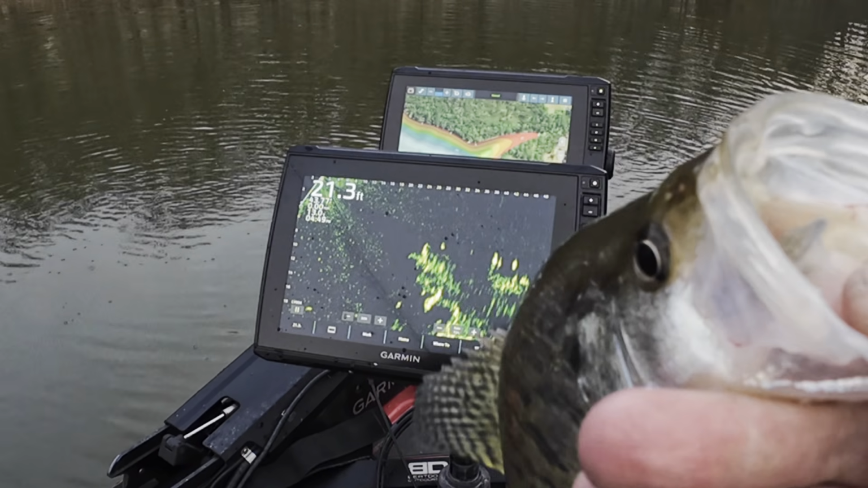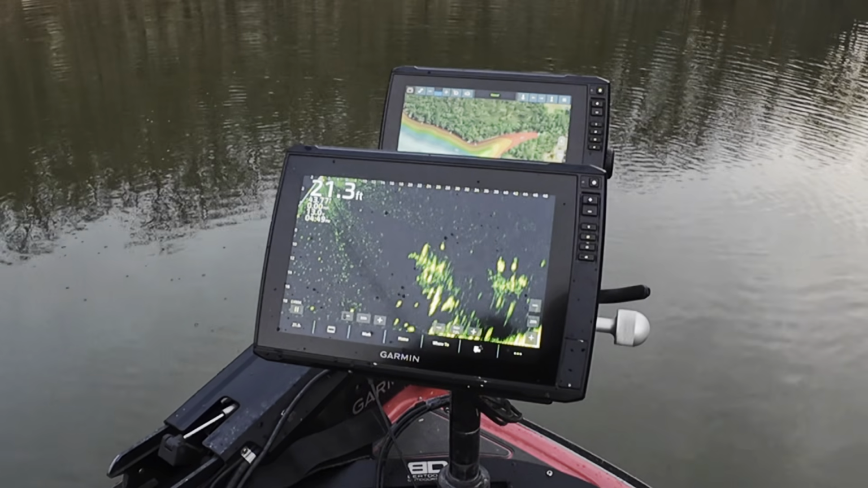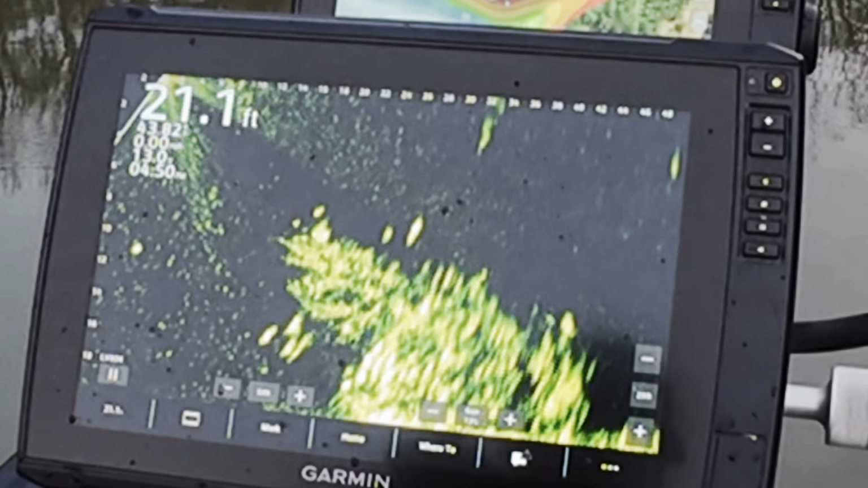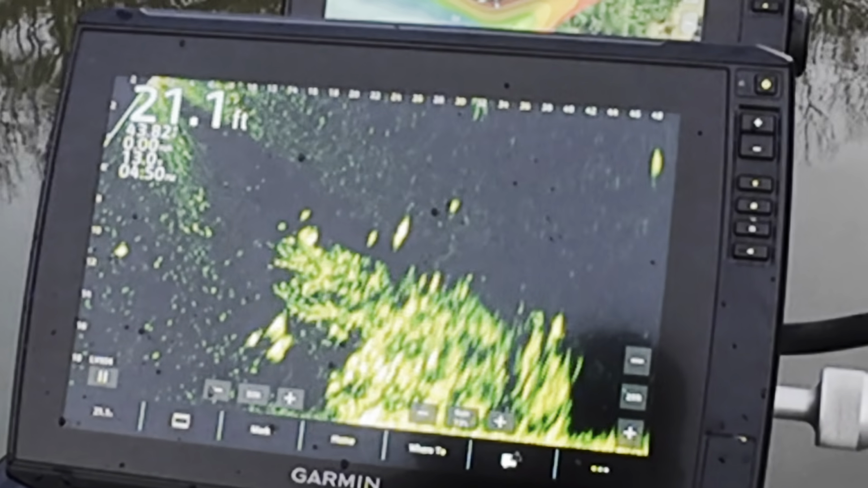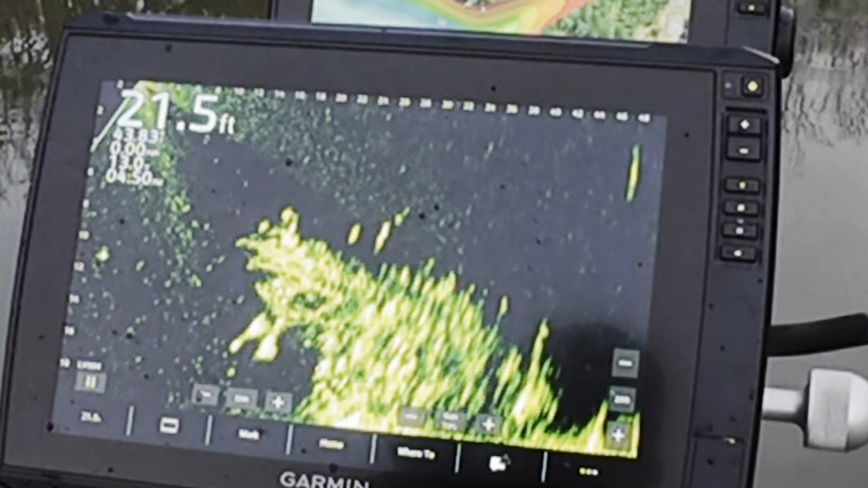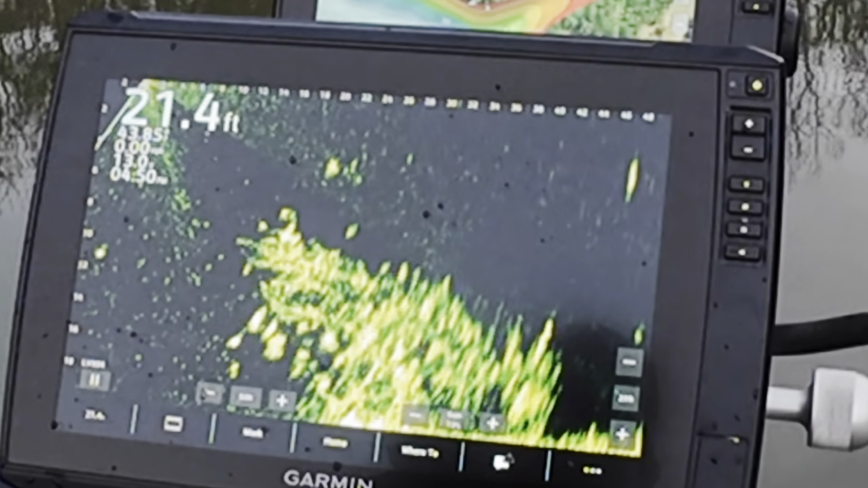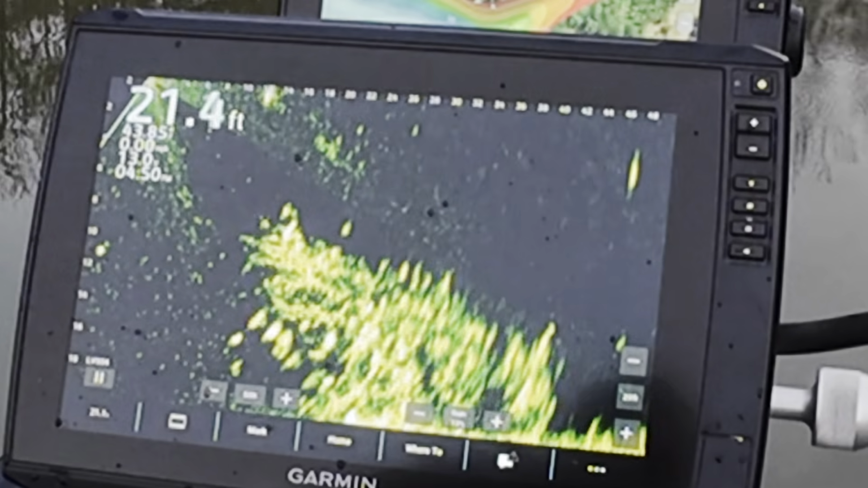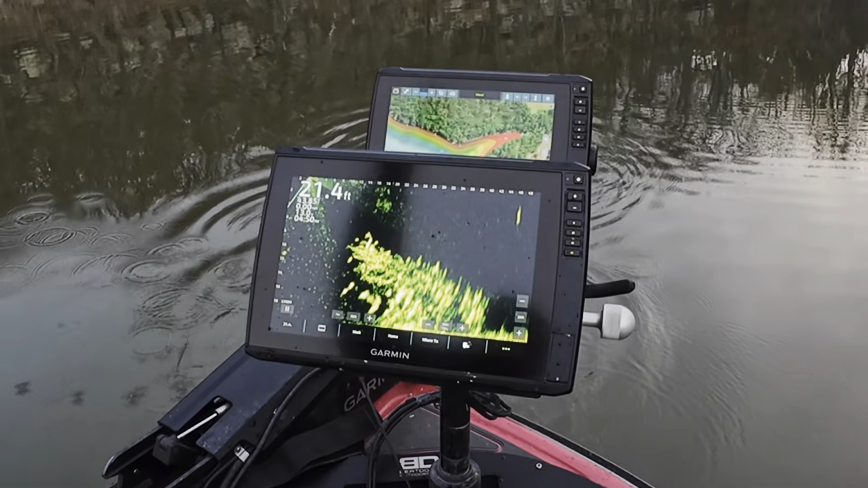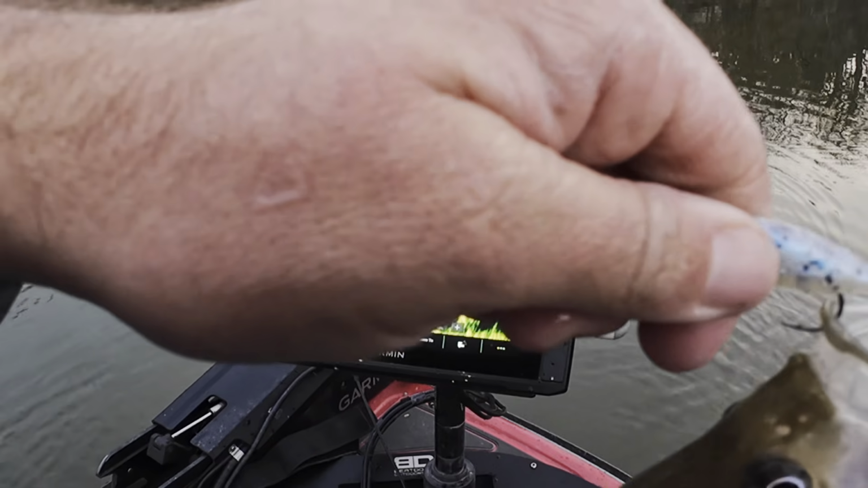I just stuck with it, never put the rod down, and I downsized a little bit, and they are crushing it. Want that one right there. Here he comes. Got him. Man, gotta love it. A little smaller than the last few, but not too bad.